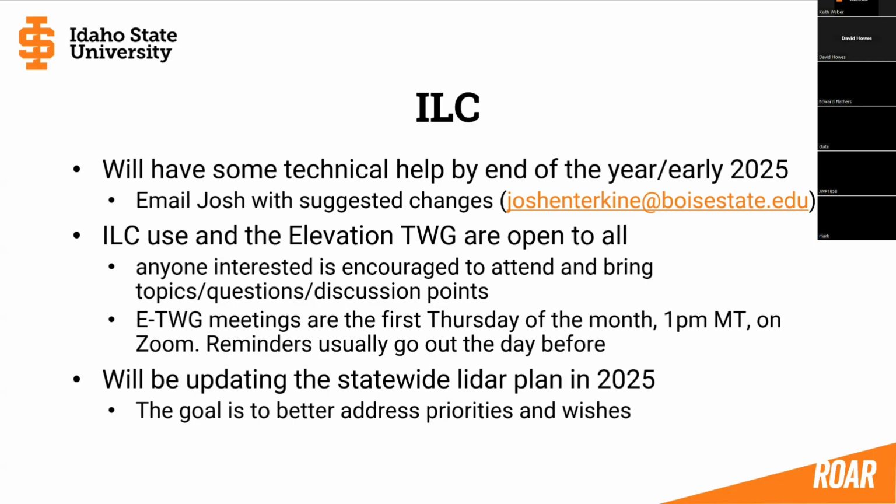These are some notes that Josh sent me a while ago and asked me to make sure that you know about. He's actually having fun at a dentist appointment. Now that was kind of sarcastic, but he can't make it today. The ILC is planning to have some tech help by the end of this calendar year, early 2025. If you have some suggestions on how the website can be changed or anything else that you'd like to see changed with the ILC, there's Josh's email address. He asked that you feel free to email him ideas.